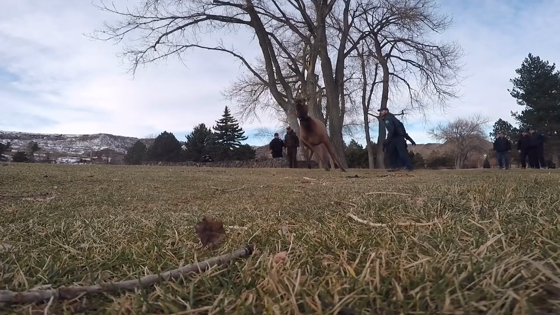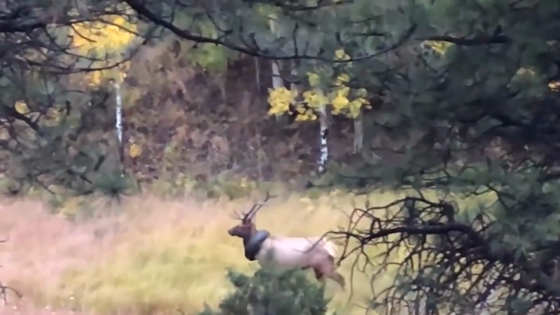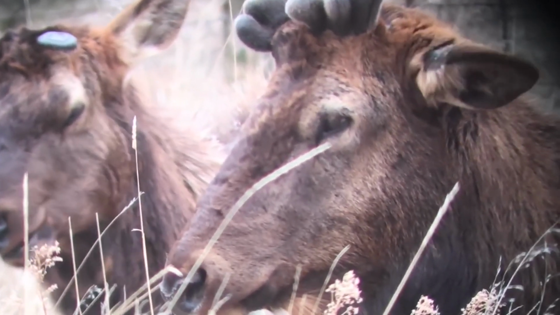Concerned wildlife officials decided to intervene. They tranquilized the elk and attempted to remove the tire. Regrettably, the situation required them to also cut off the antlers. The hope is that the elk will soon regrow a new and beautiful pair of antlers.